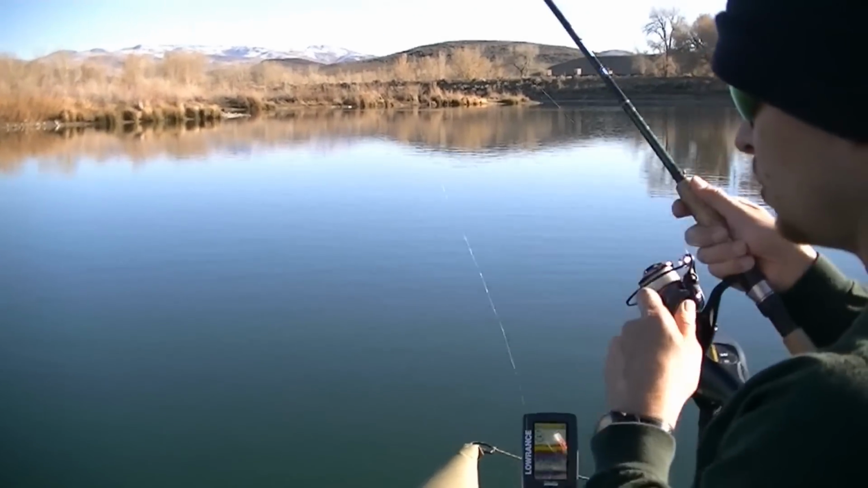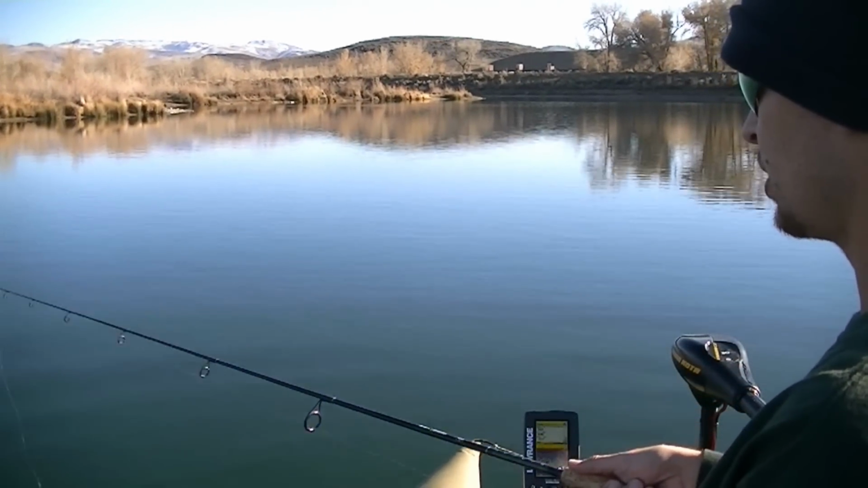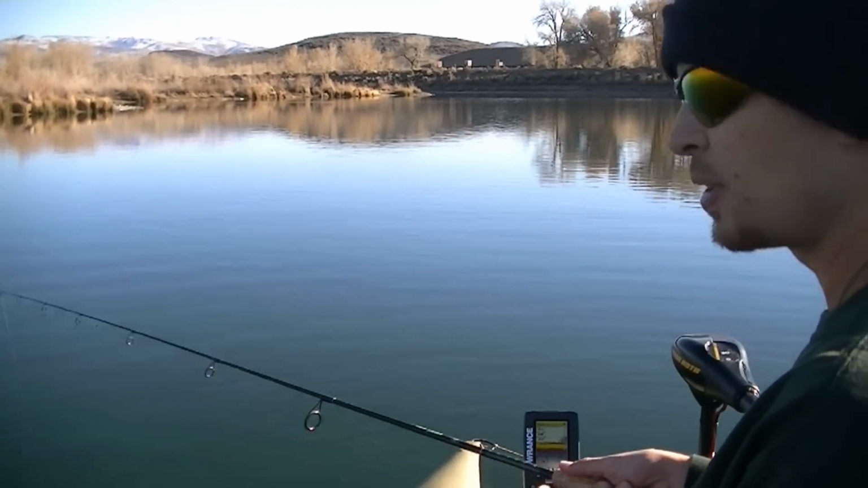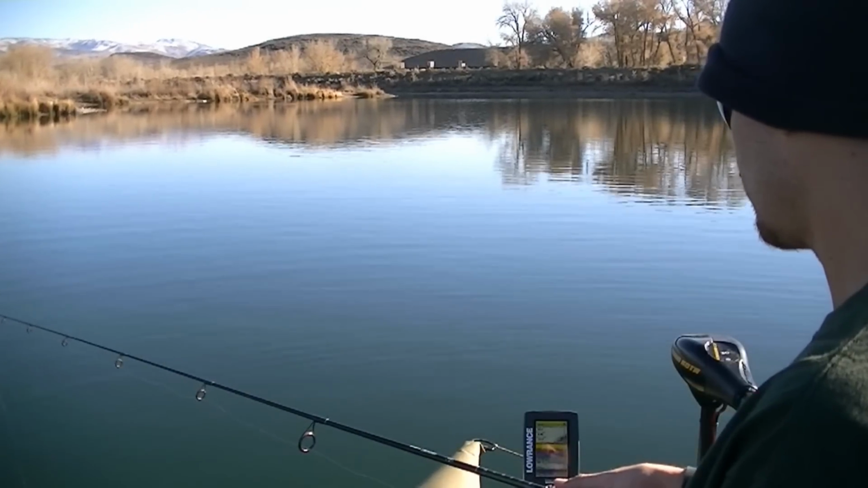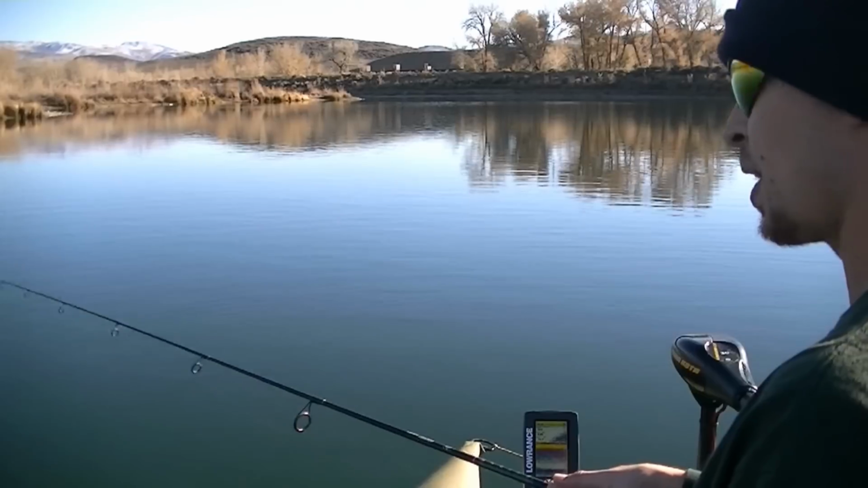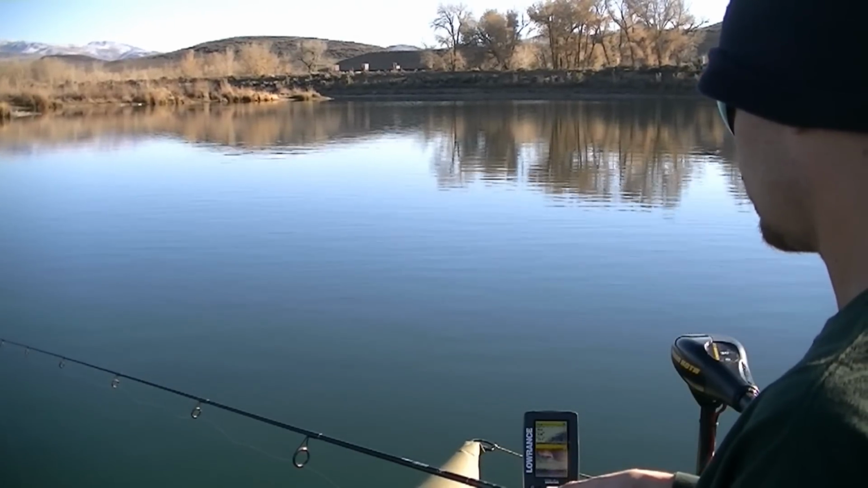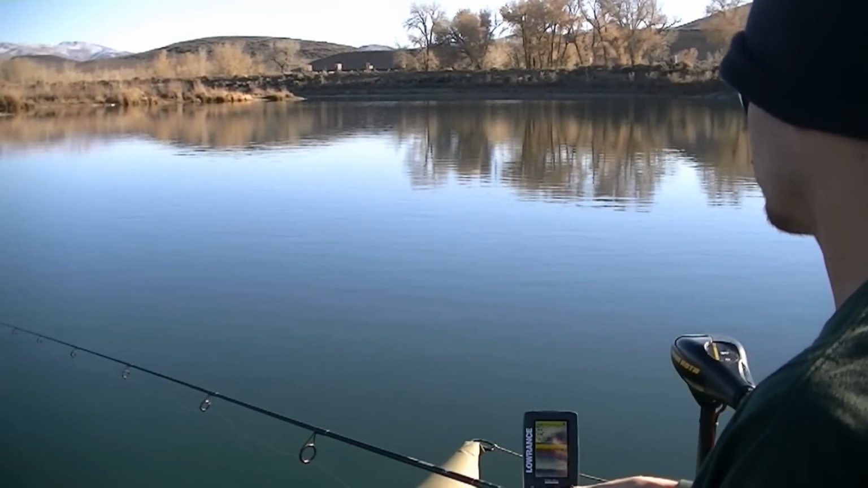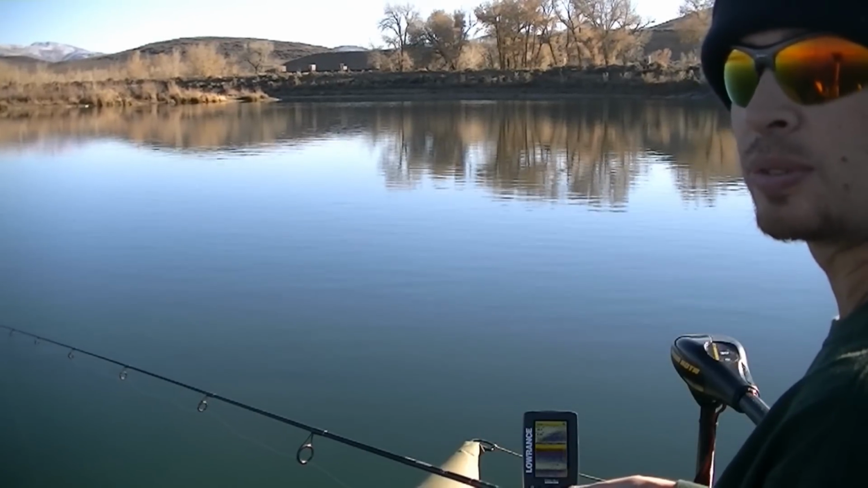You already got one. Oh, definitely felt one there. You don't really feel the bite too much. It's very, very subtle. Now it looks like there's maybe a bunch of baitfish right down there. Maybe a bunch of grass. Nice today, I don't have any hunters shooting ducks on the water.